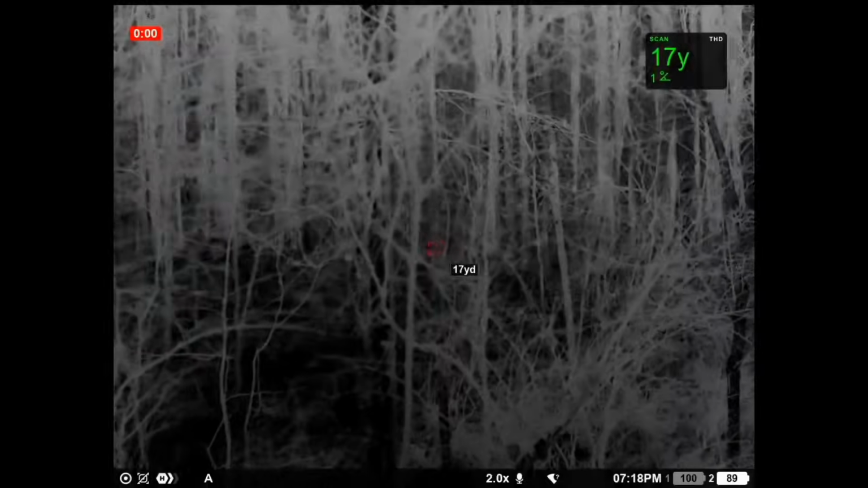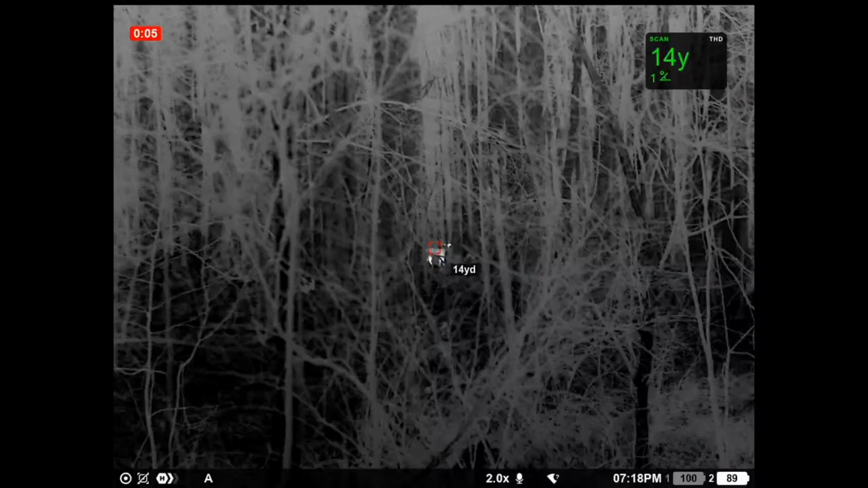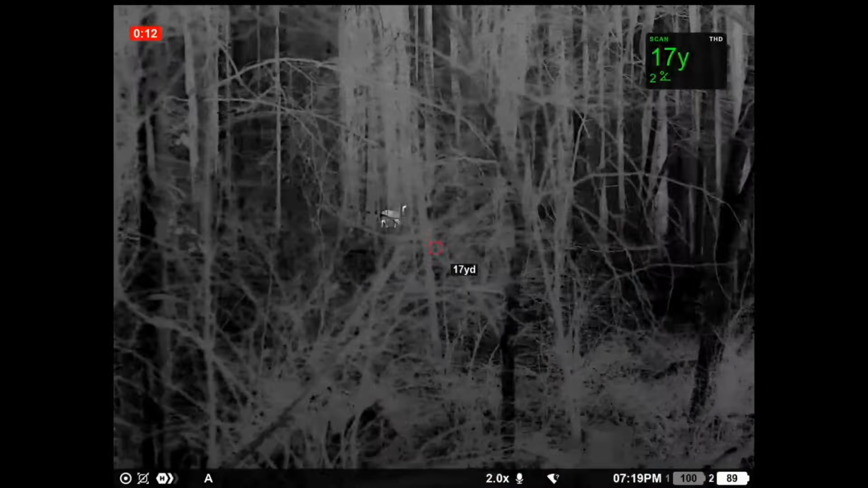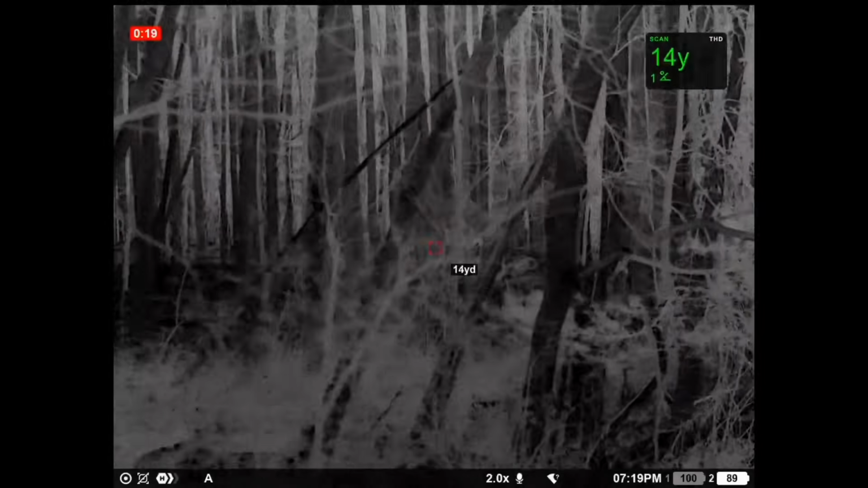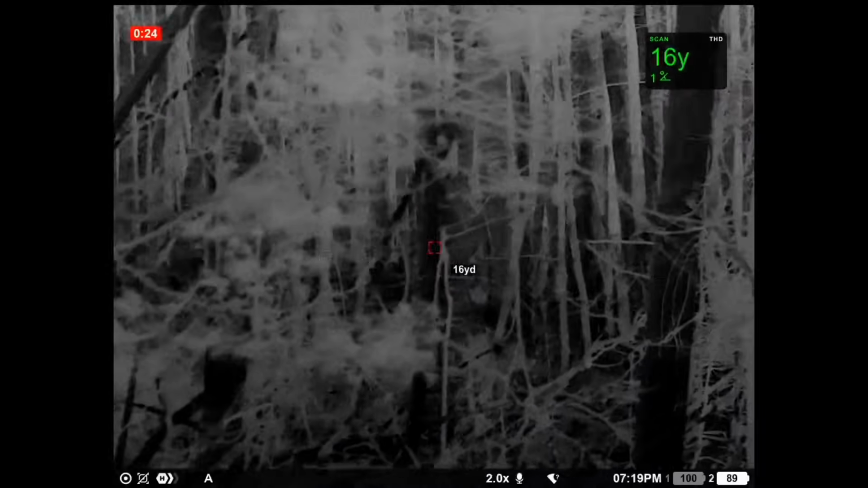I see you back in there. I see some water out there in the middle of the ice.